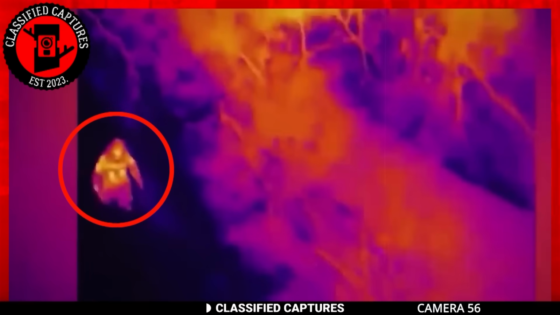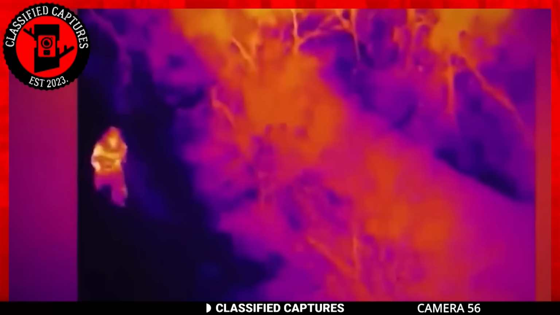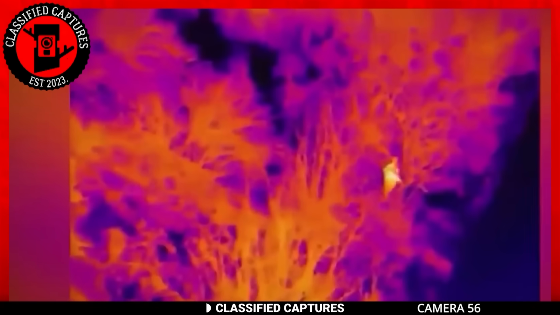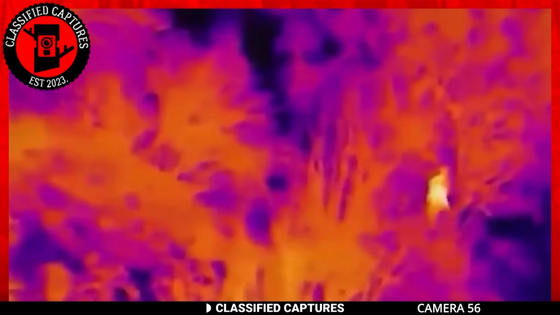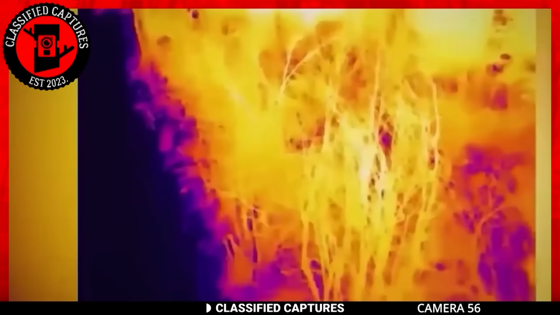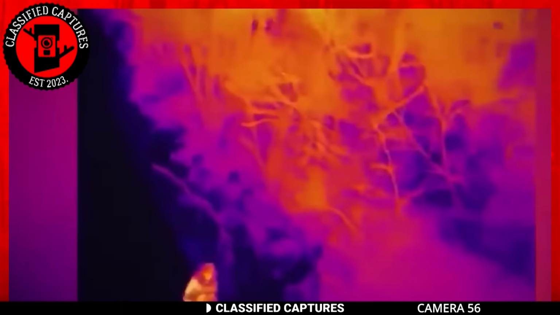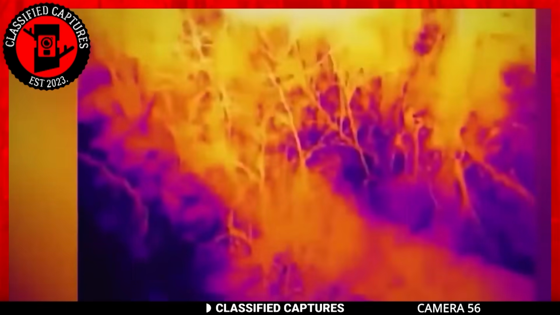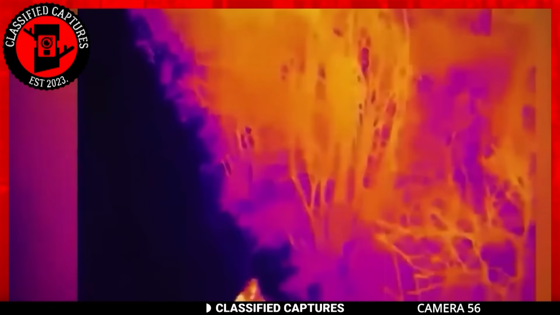A thermal camera set in the woods caught footage of something disturbing in the middle of the night. What the camera captures is nothing short of extraordinary. In fact, have a look. In the footage, we see a colossal figure suddenly coming into view. It's not just standing there, mind you, it's running with gigantic strides. Given its size, its massive arms swing with an almost hypnotic rhythm. Looking at the capture, I'm pretty sure that the creature might be at least 7 to 8 feet tall.